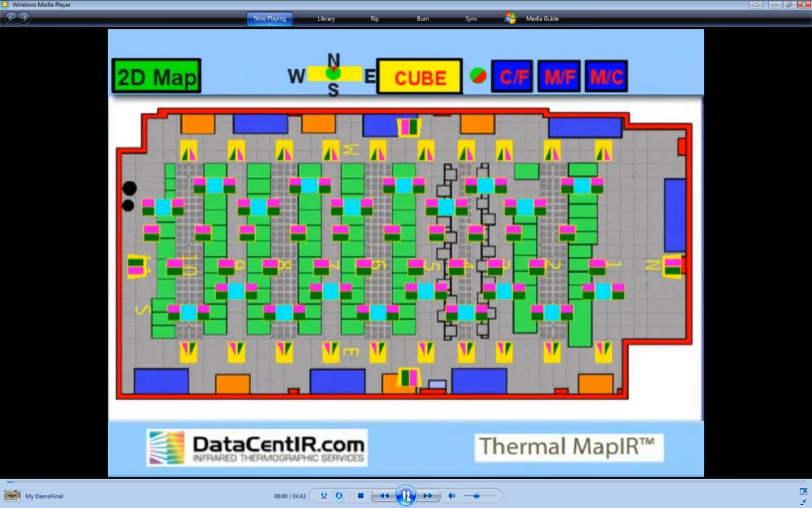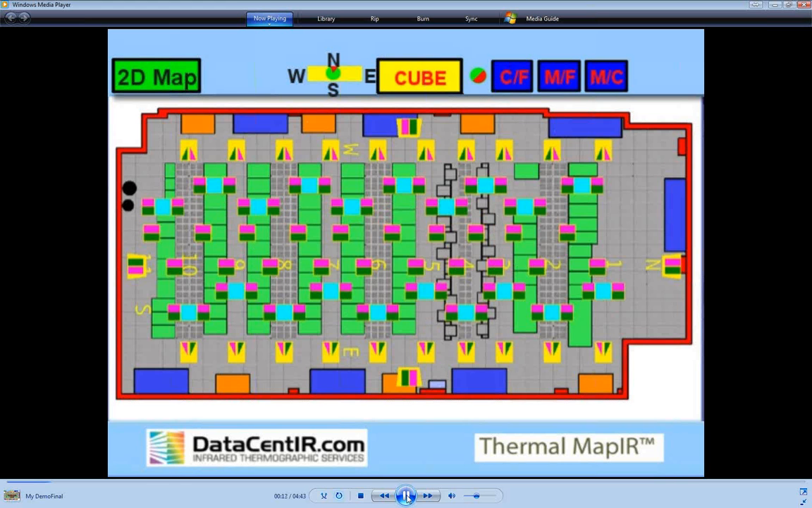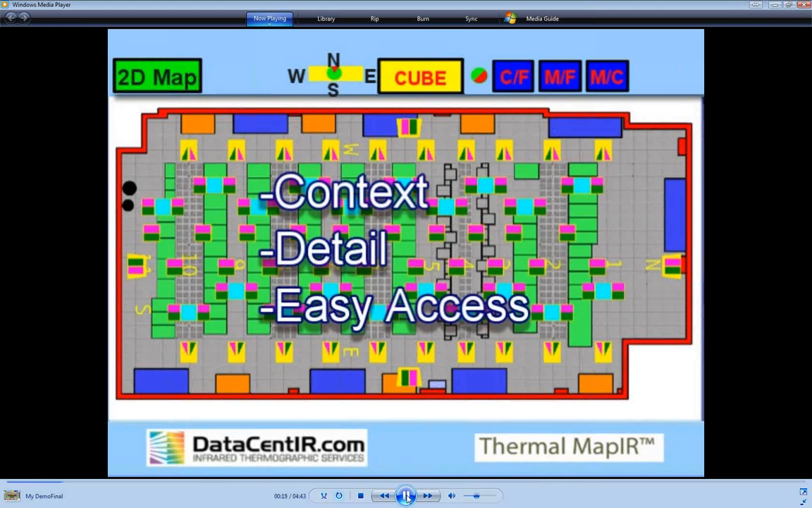Welcome to DataCentIR. My name is John Finlayson, and I am one of the technical directors. This is an introduction to the Thermal Map IR viewer. Thermal mapping produces a huge amount of data. The viewer is designed to provide access to the data with emphasis on 3 key goals. Context is important for organizing and accessing the data. The viewer uses a visual representation of your data center. This provides a familiar context for locating images. It also provides relational information for identified problems.